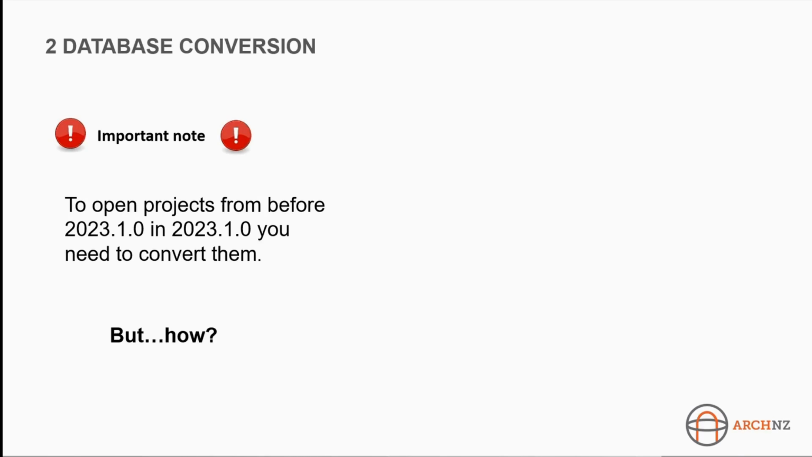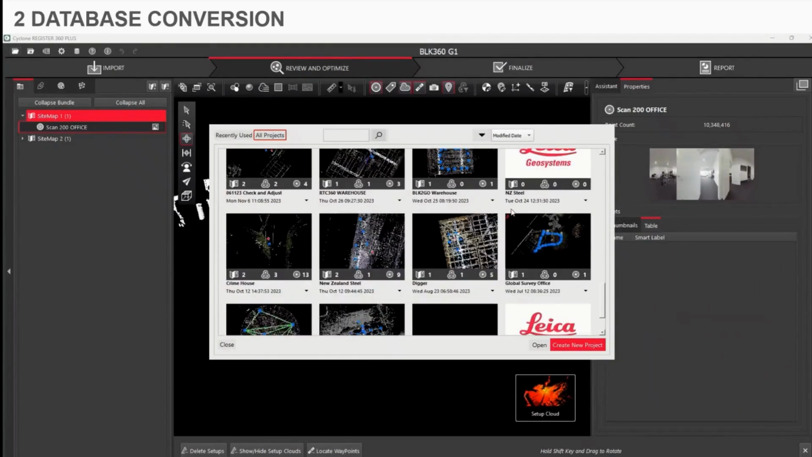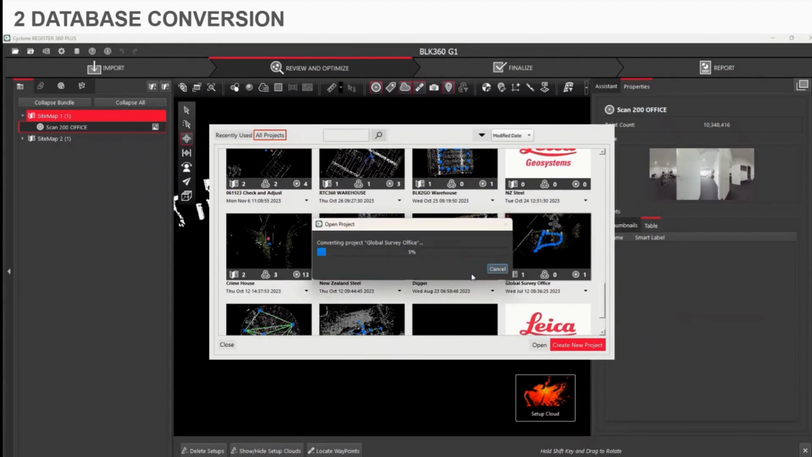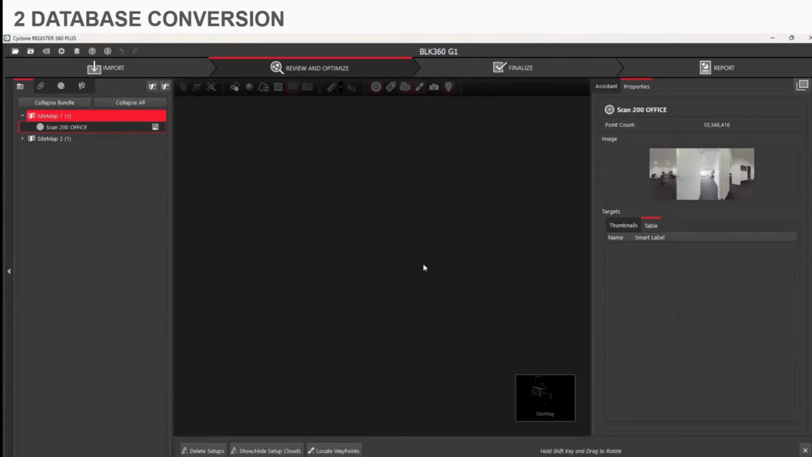So how do you do that? When you come into Register 360, there'll be a little X next to all the projects that are in 23.1 that are not actually in the 23.1 format. And you'll get a little note which says, this project needs to be updated. Do you wish to proceed? So it's pretty simple. I have one dataset that I found left with a little red X in it. I've just clicked it here and it has gone through quite fast. So this isn't sped up or anything. This is just the speed for it. And then it comes through and then you've got the same data as before.